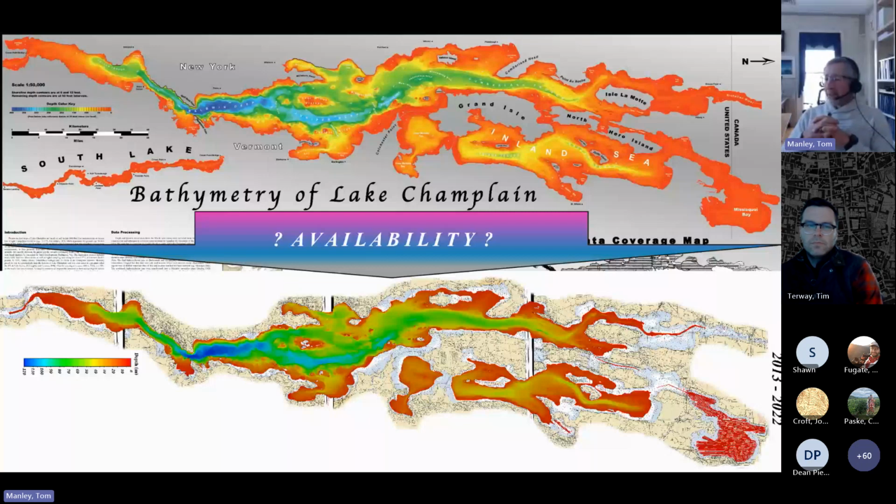So if you're going to do any shallow water mapping, it would be best done as soon as ice is out and growth has not started. Those are the ultimate times, especially for bathy lidar.